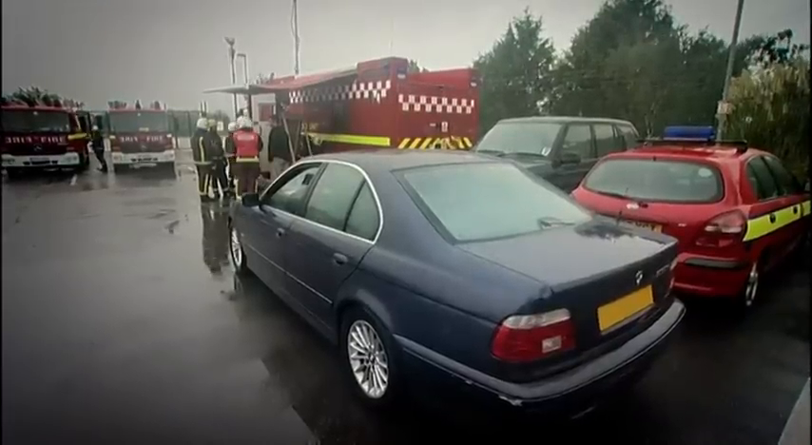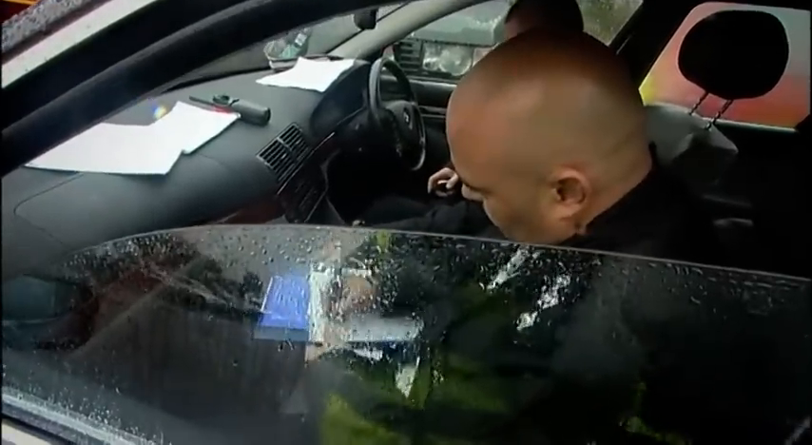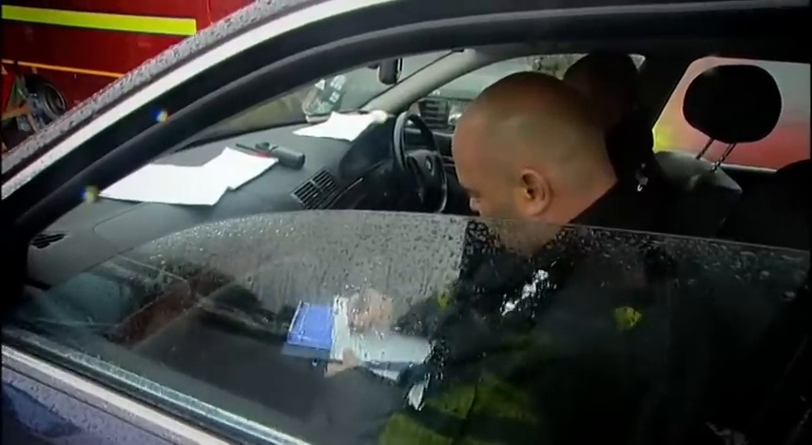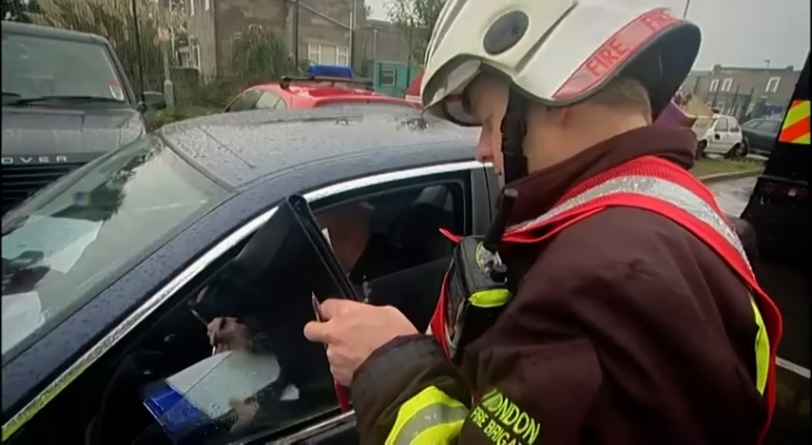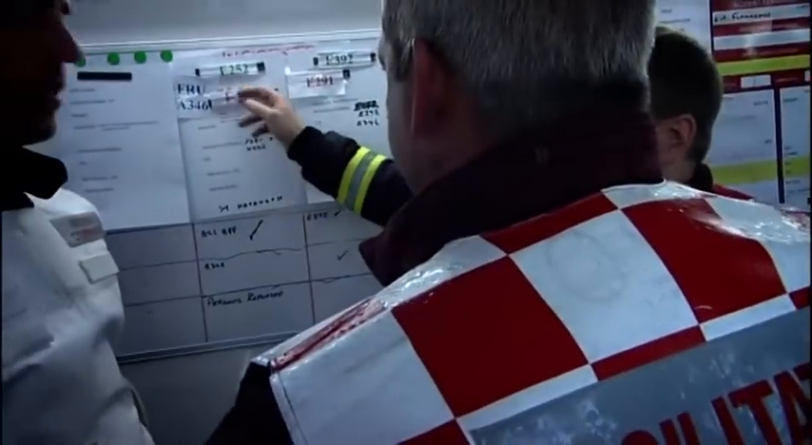Today's training exercise is also the first time a police officer has coordinated fire and ambulance as well as police. He's called a Silver Commander. Right, so that's 6 things that we've got running now. My role today is based upon the information that's coming in. We know what we want to achieve, which is obviously a peaceful outcome and a return to normality. And my role is to work out how we're actually going to do that. The Silver Commander is being pressurised and tested to see how he copes with the various crises thrown at him.